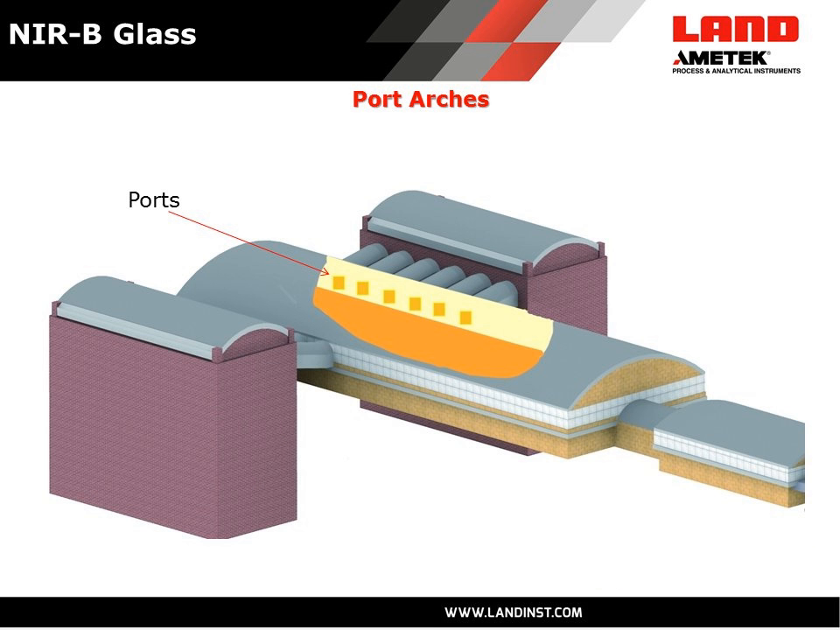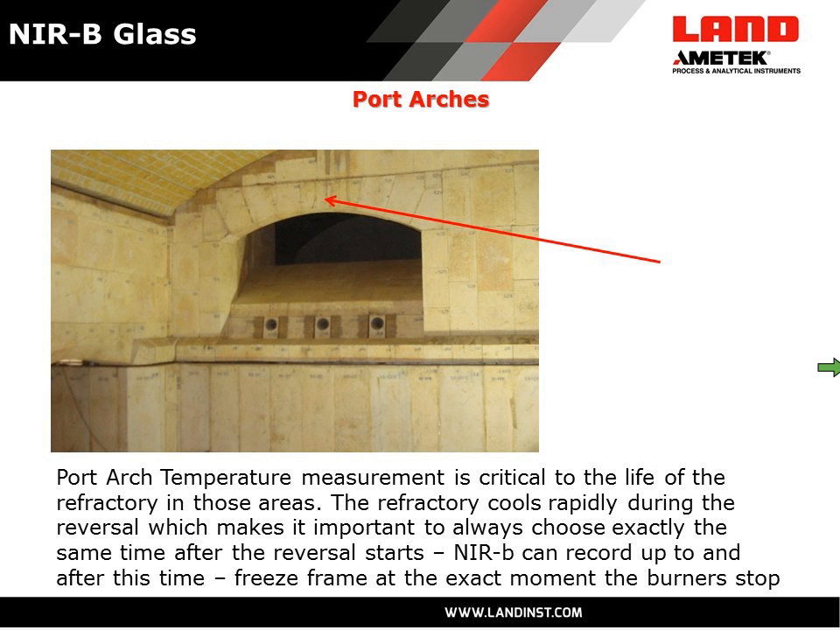So now let's look at refractory temperatures themselves. Some of the areas within a tank that are very, very critical are the ports themselves, the areas around the ports, and particularly the tops of the ports, known as the port arches. And so here we can see on a newly lined furnace, this is an Infired one, this is typically the area that would be measured on a reversal,